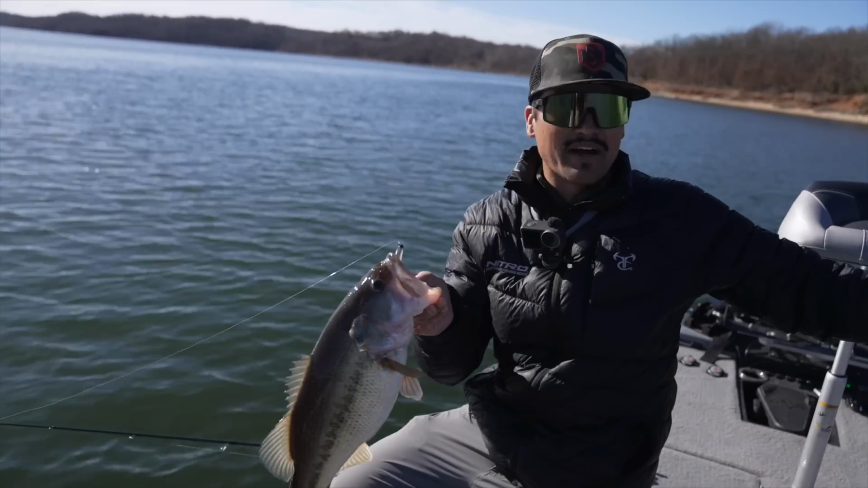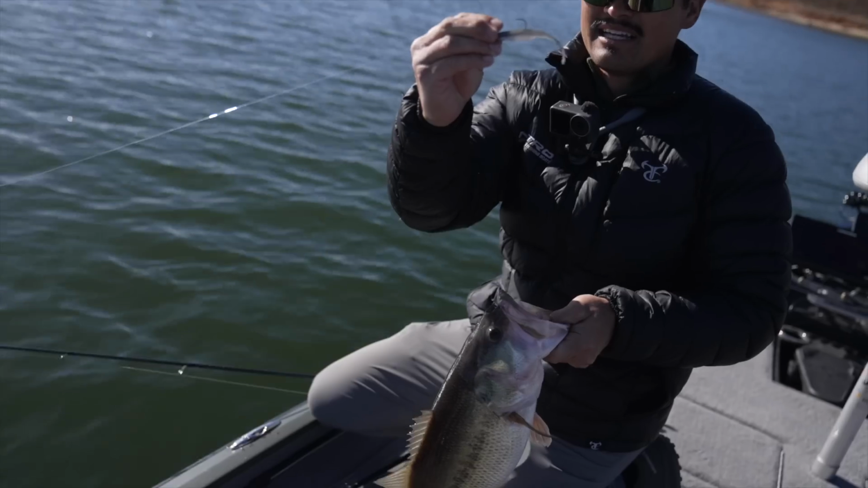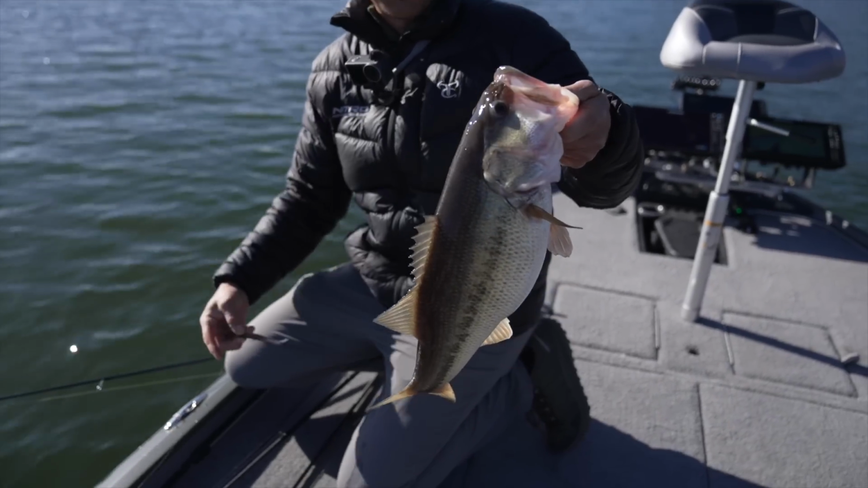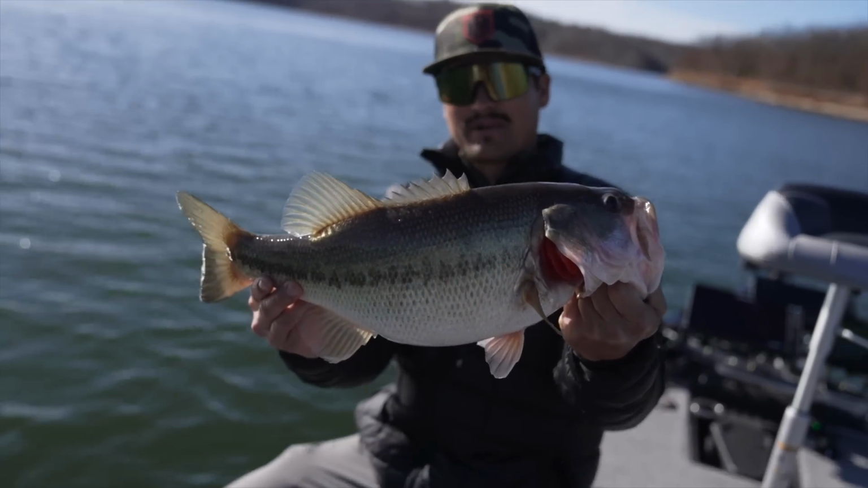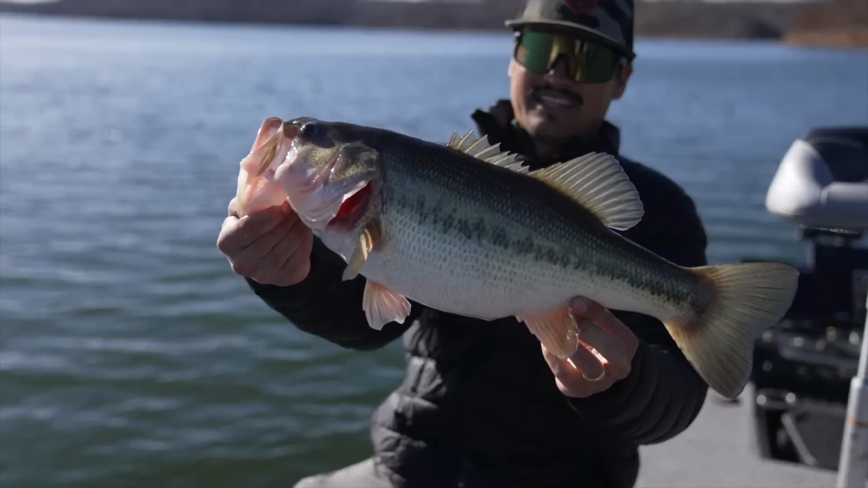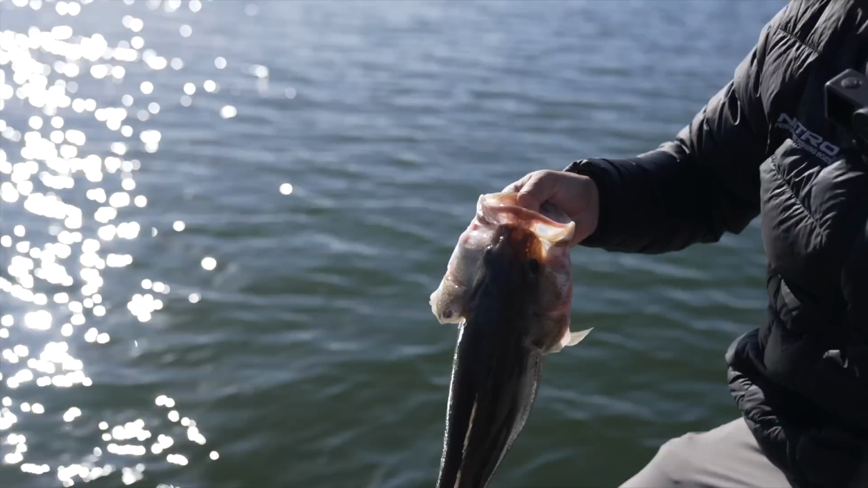And I saw that fish in 5 feet of water before I caught it. So these little minnows, not only are they good in 30, 35, 40 feet of water, but you could throw it up there in 5 to 6 feet and catch 4.5, 5 pounders like that. And bigger, no problem. That's awesome. We'll let that one hang out in the box for a little bit.